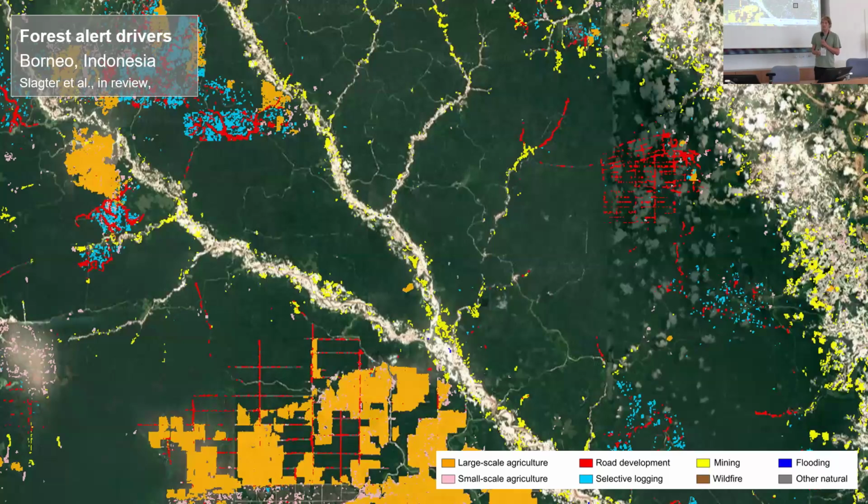But here's also an example from the current data set in Borneo that shows, on the right side, a lot of mining, logging roads, selective tree extraction, large-scale agriculture, and small-scale agriculture. It's a very complex interplay between, in particular, the small-scale drivers that, because we do it spatially explicit, we can now try to understand